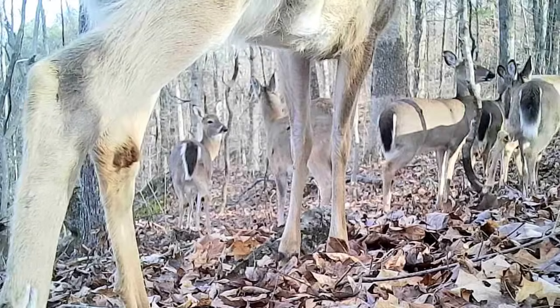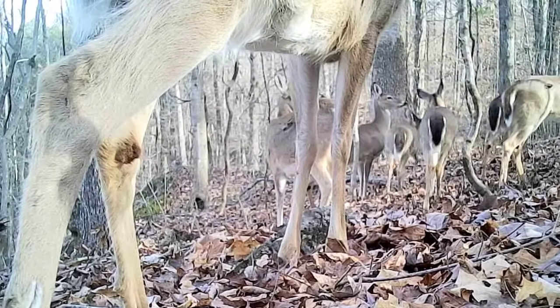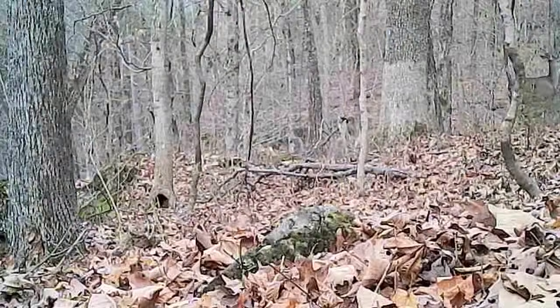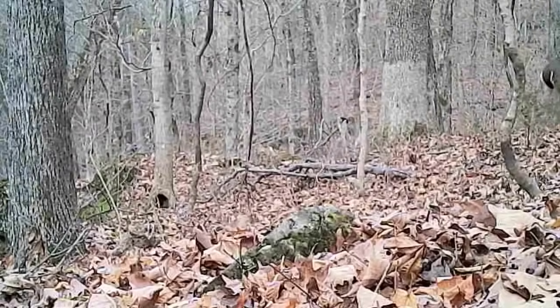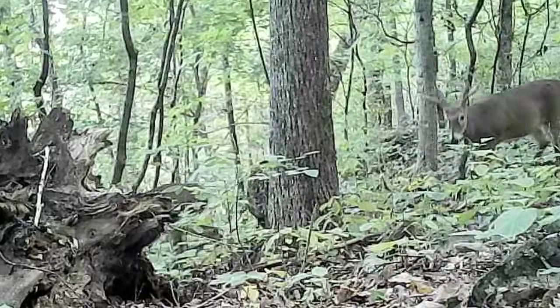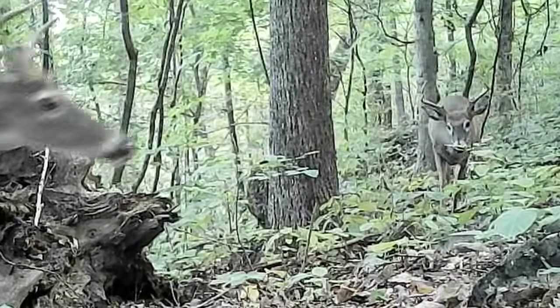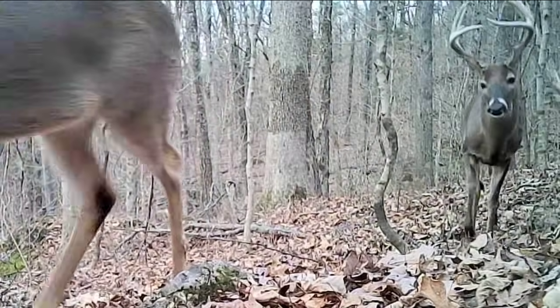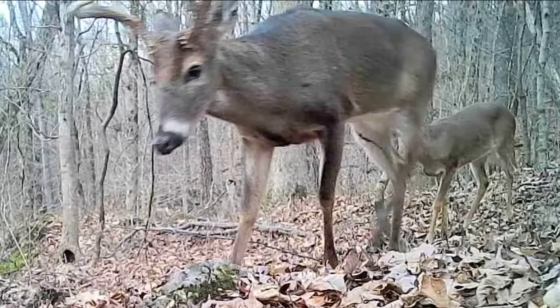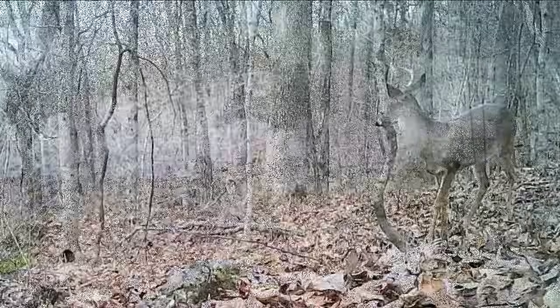And the does run around in these little herds. They stay to themselves. The does run around in their own little group. But the bucks do too, the bachelor group. They kind of hang to themselves until the time comes they start chasing these does, and they kind of fight between each other.